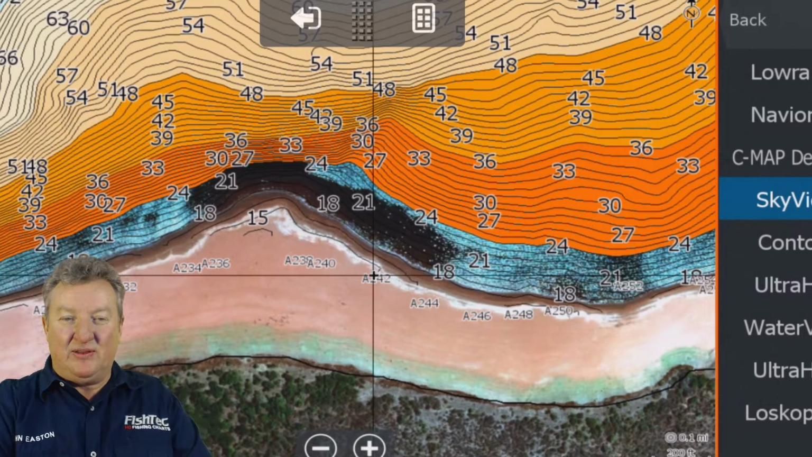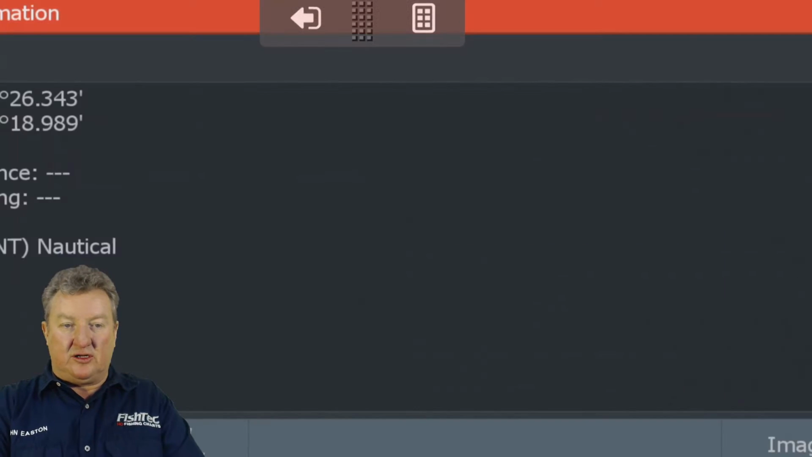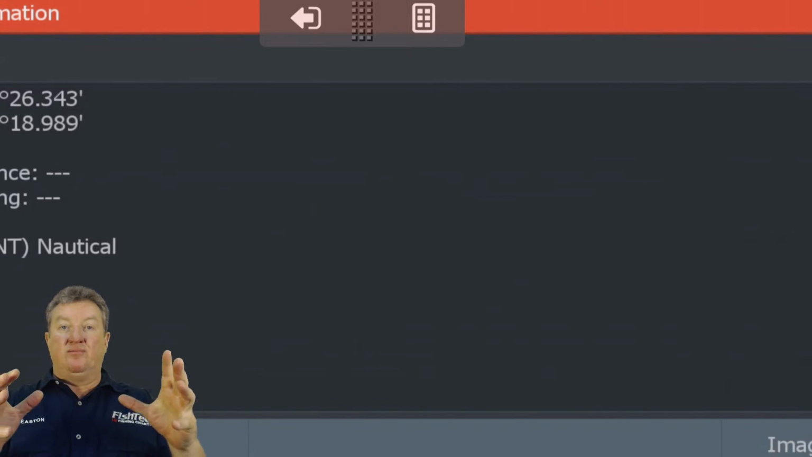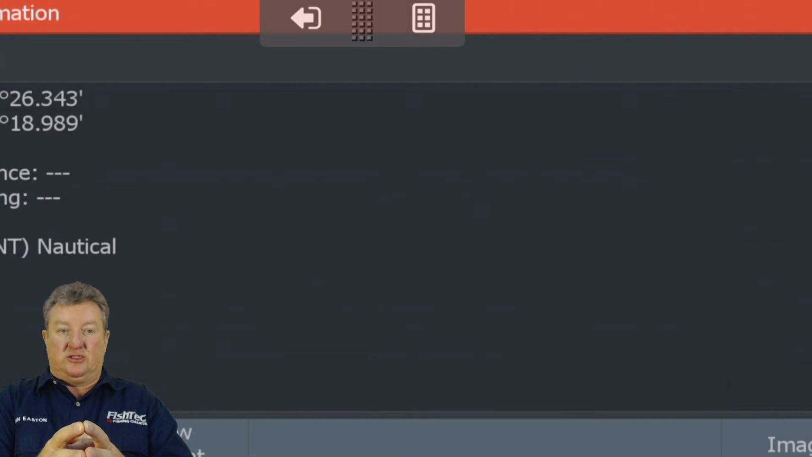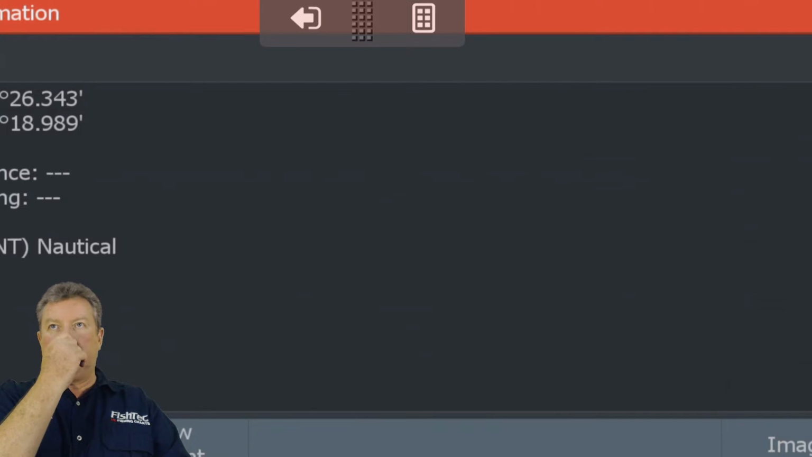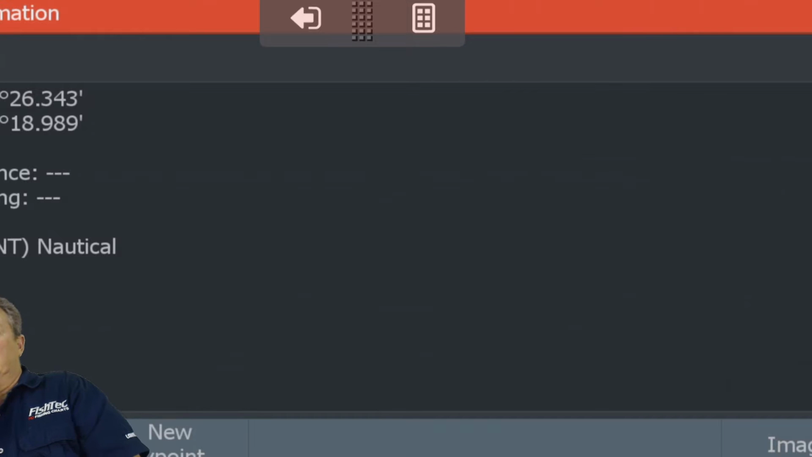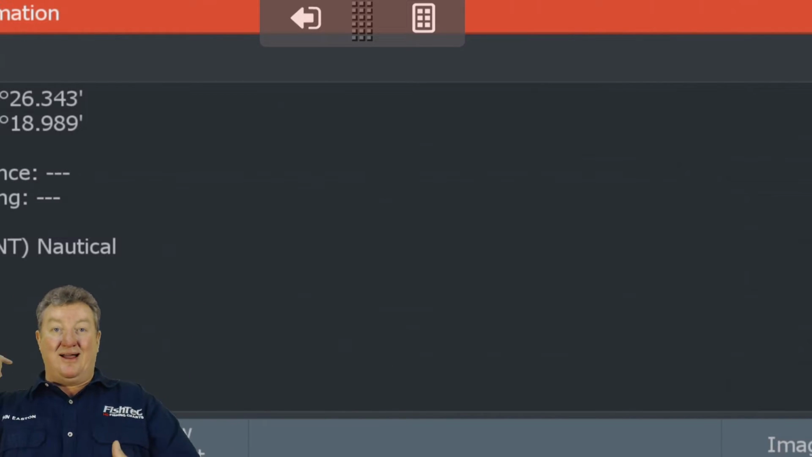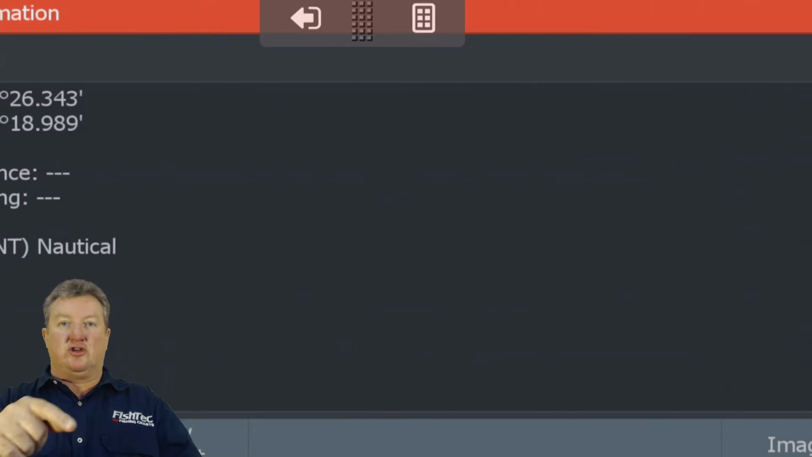Okay, so let's tap on this A242 and let's have a look at that. Now you've got two choices here when you tap on that particular point data. Bottom left of your screen, can you see it? No, I'm blocking it. Anyway, guys, behind me here is Go To.